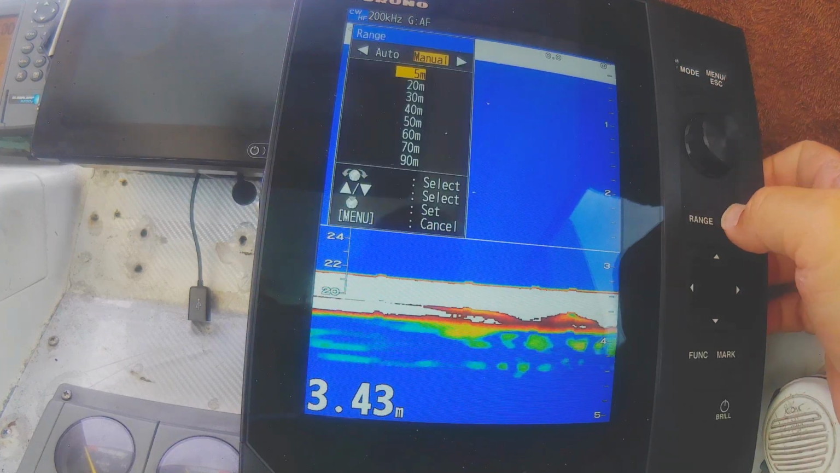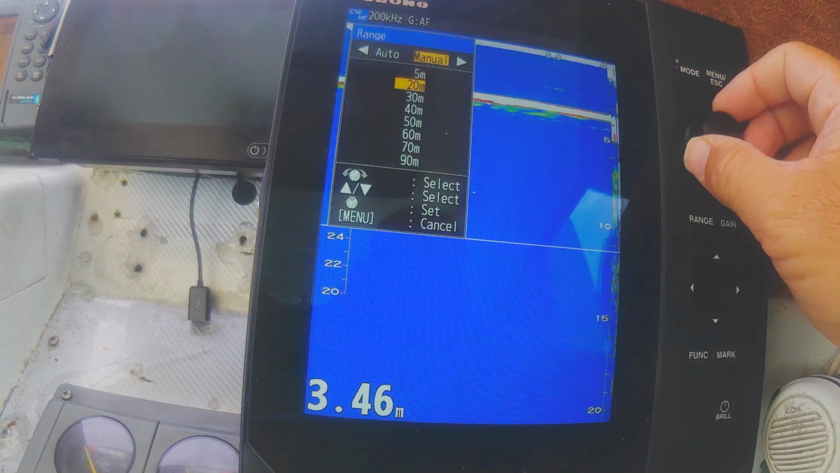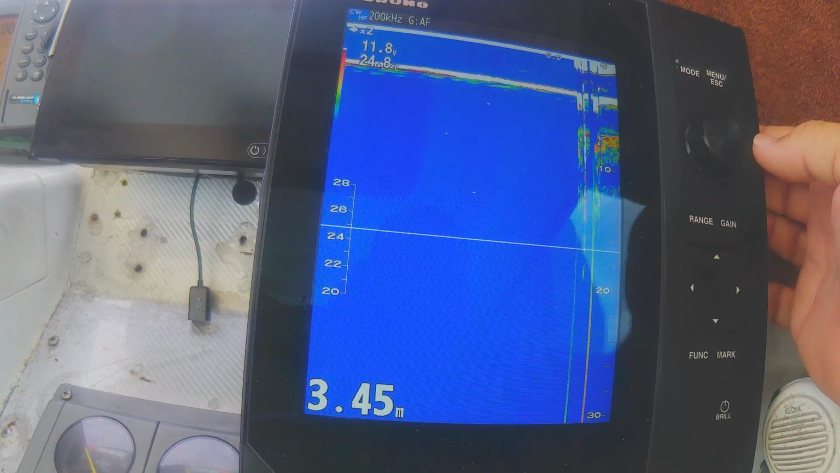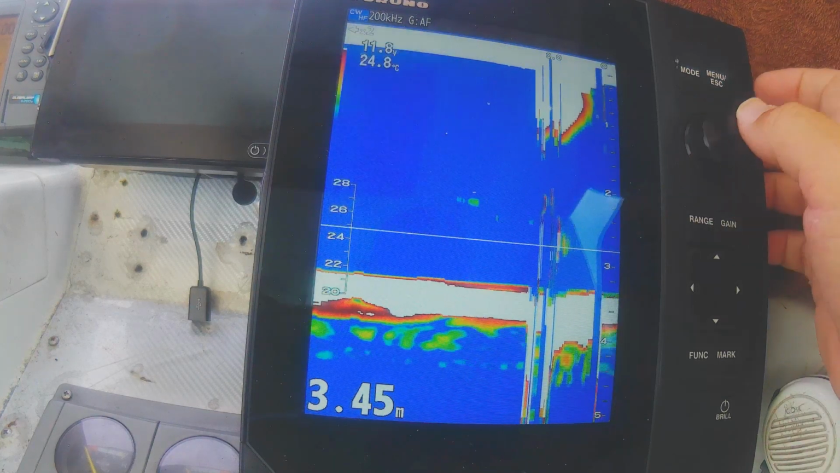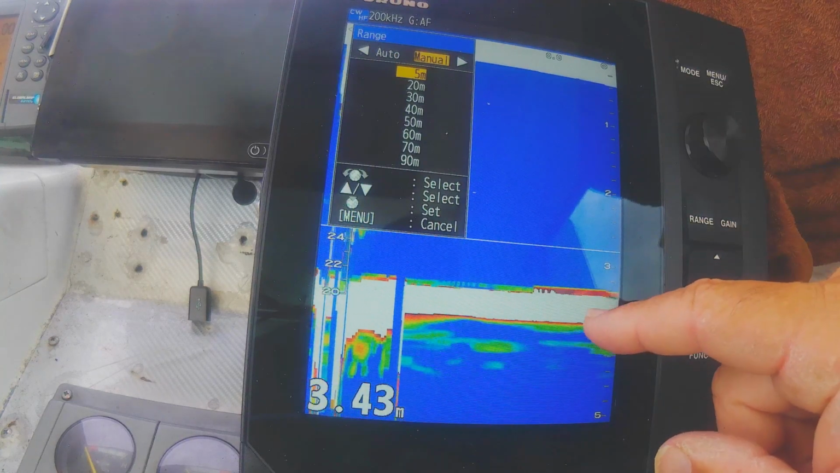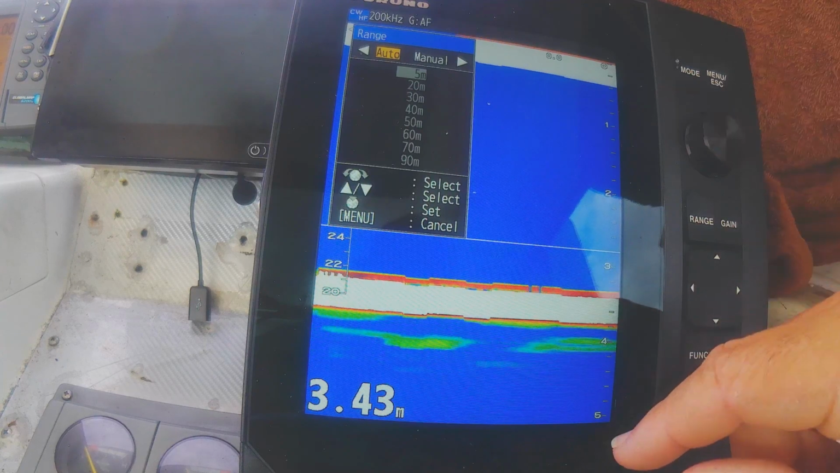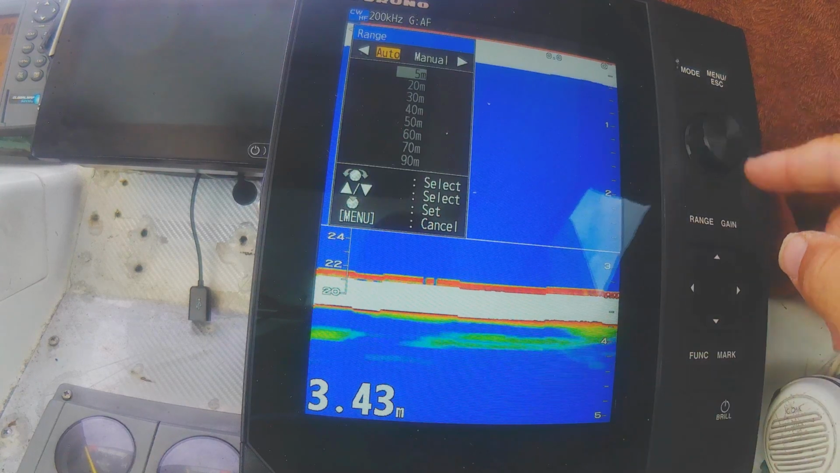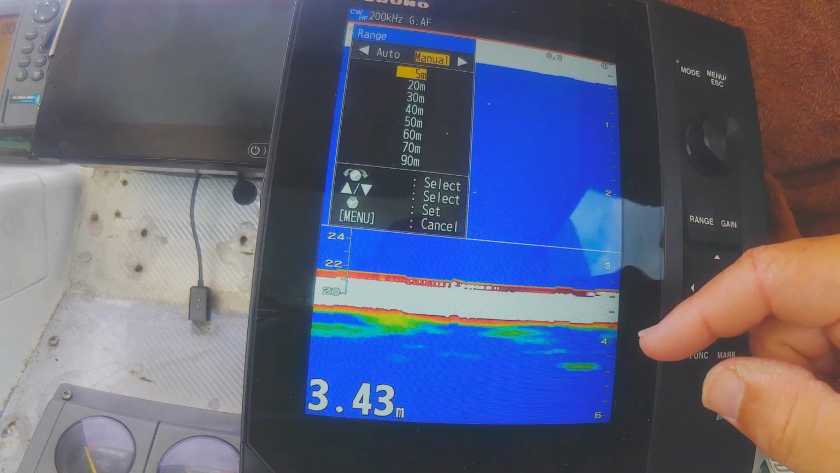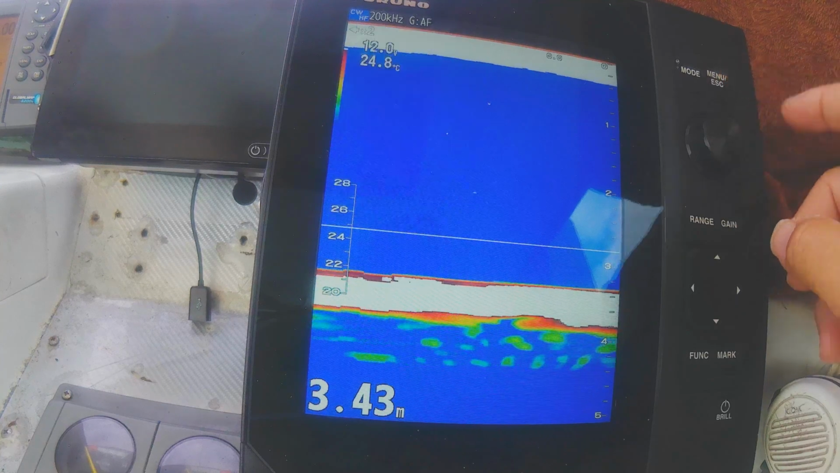Then the range button. I'm running on manual, so you can go across, we're going up and down. So this is your manual ranges. Scroll and push back to 5, or hit range and go across, and you can go to manual or auto, so it'll automatically adjust your range as you're running along. I'd rather run everything manual, and that's my custom depth ranges that I use. Escape, so that was range.